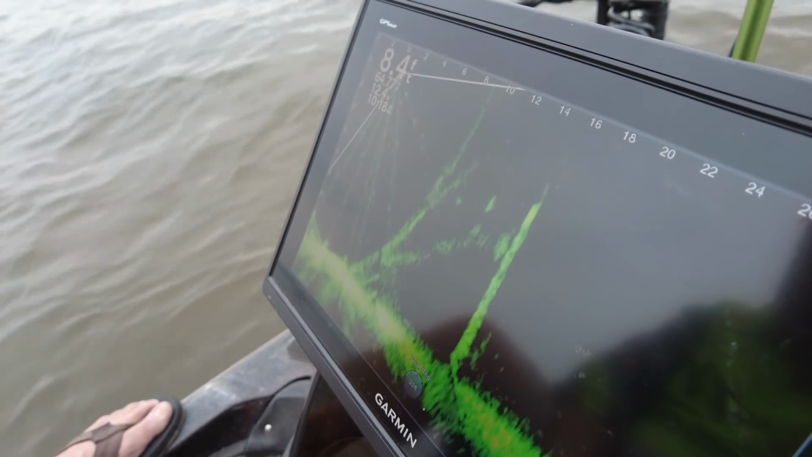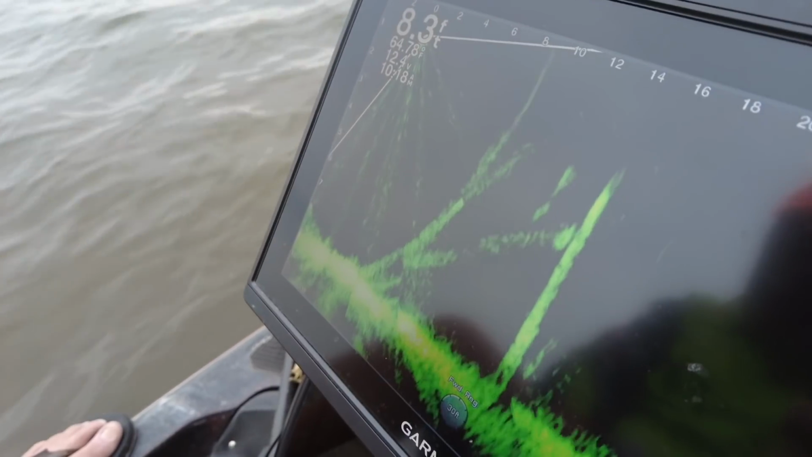That bait getting just a little bit closer to him there. See if he's hungry. He's right on his head right now. Look at that minnow trying to stay away from him. Come on, take it. Take it. Come on.